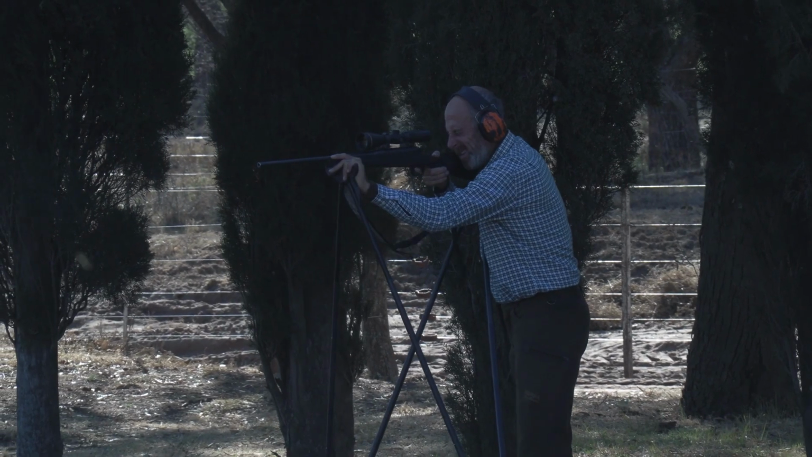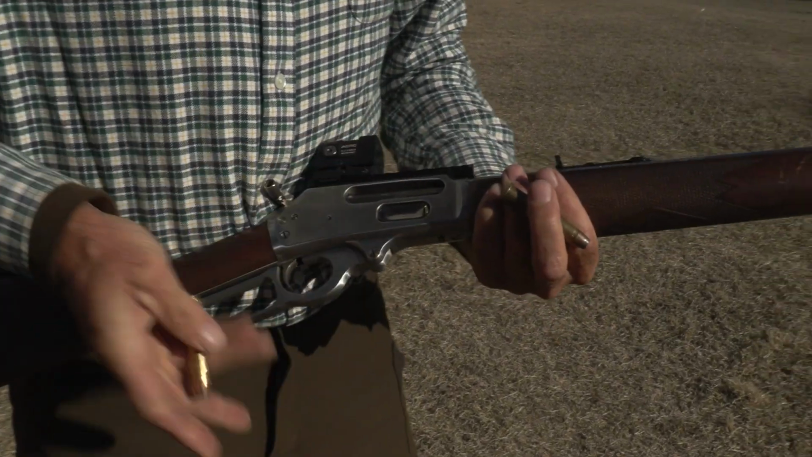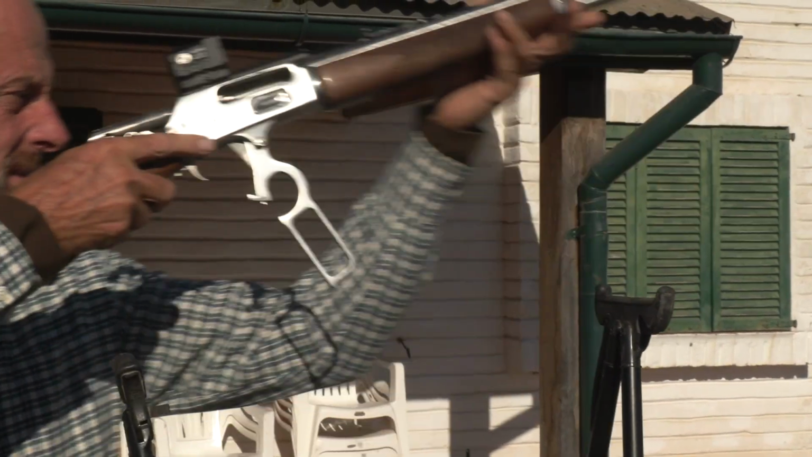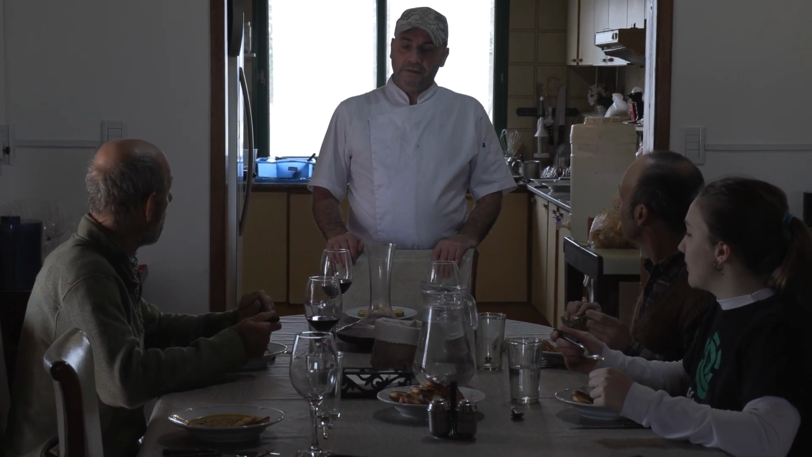With a plan in mind, Tim just needs to zero his rifle and have a shot with Gustavo's Marlin 4570 with an Aimpoint red dot sight on top. With everything set, it's time to refuel, and they really know how to do that here.